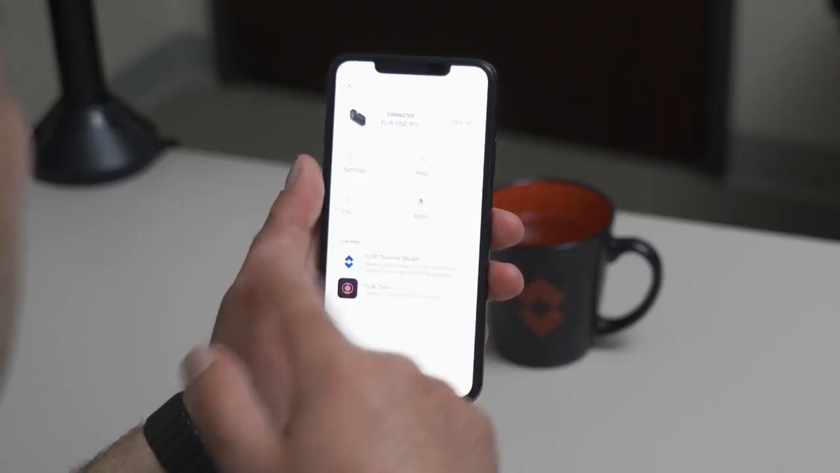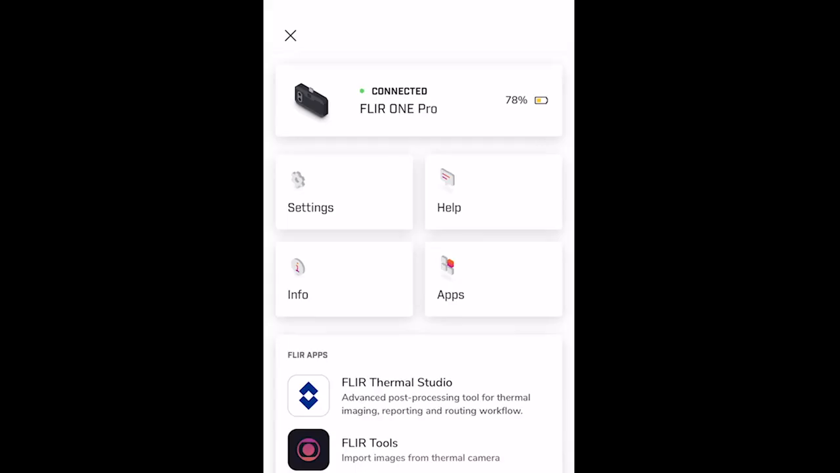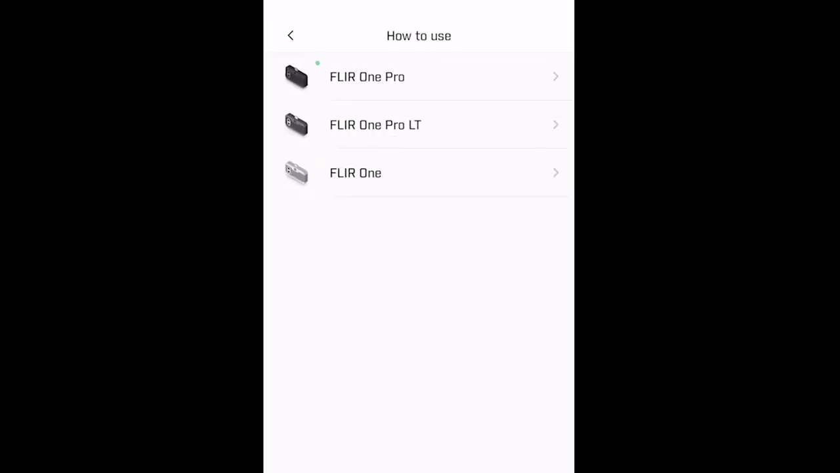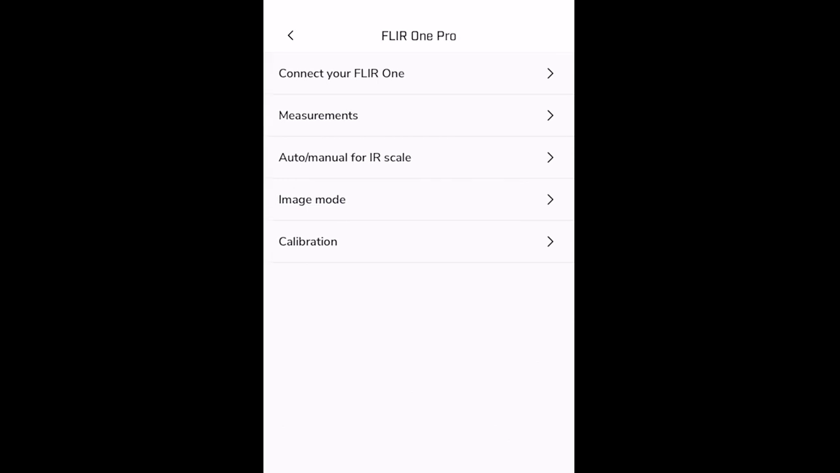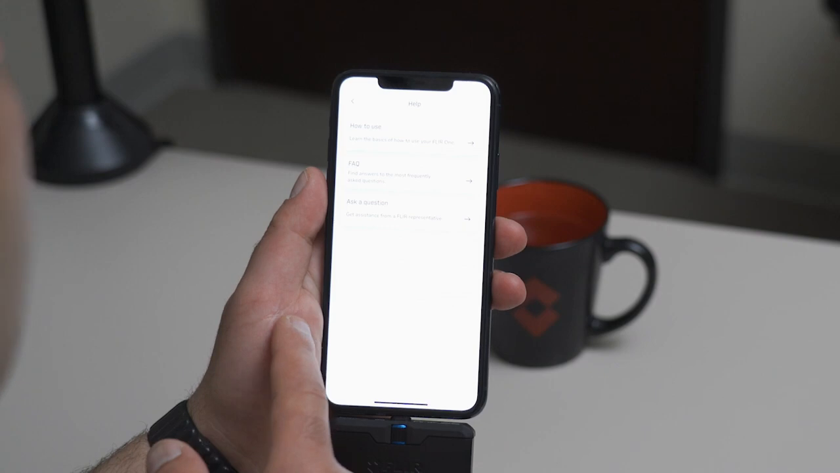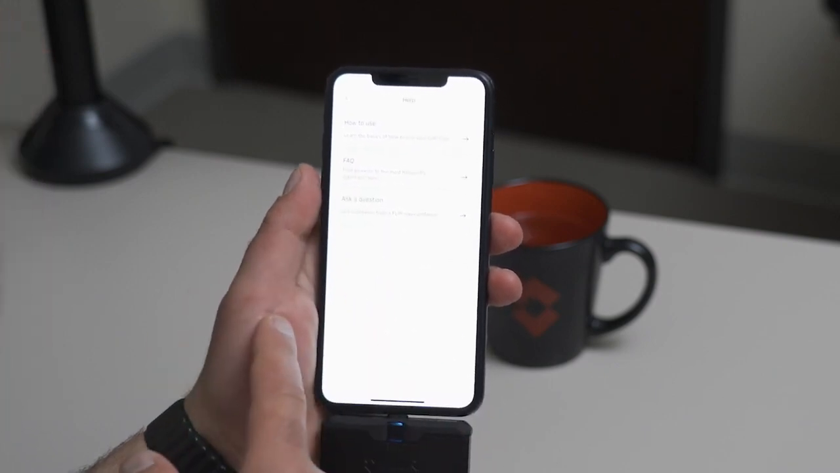Another useful section in the menu system is the help section. So here we've got some basic tips on how to use your FLIR ONE device. You're able to quickly look up instructions on how to use the different modes. If you're in need of customer service or support, you can click Ask a Question and be connected to our support team right within the application.